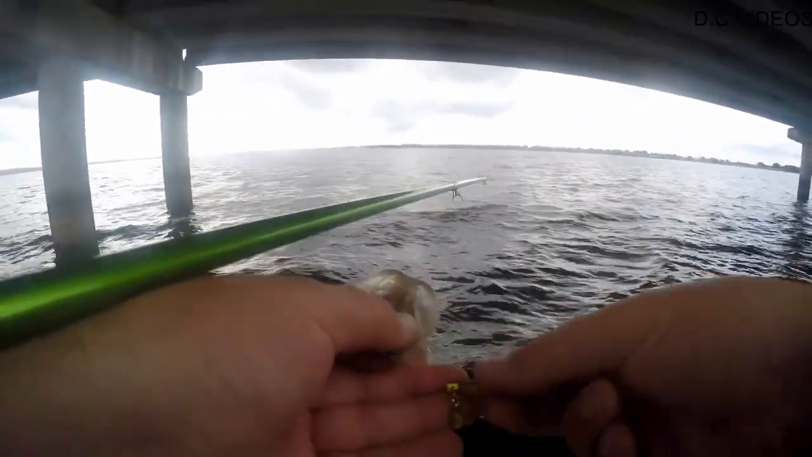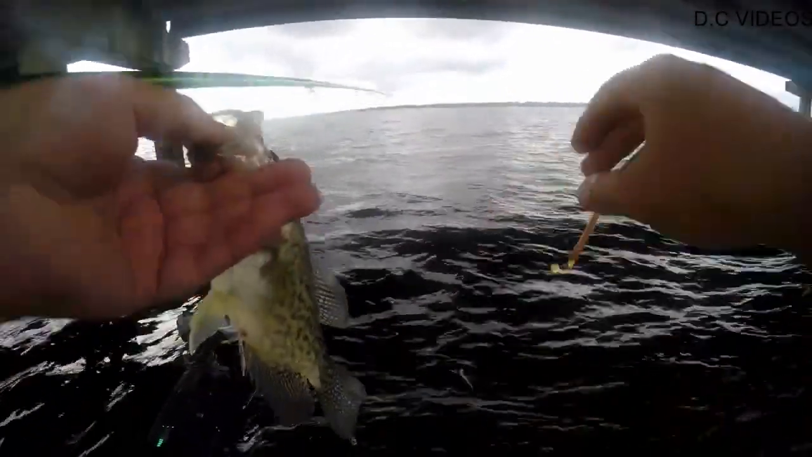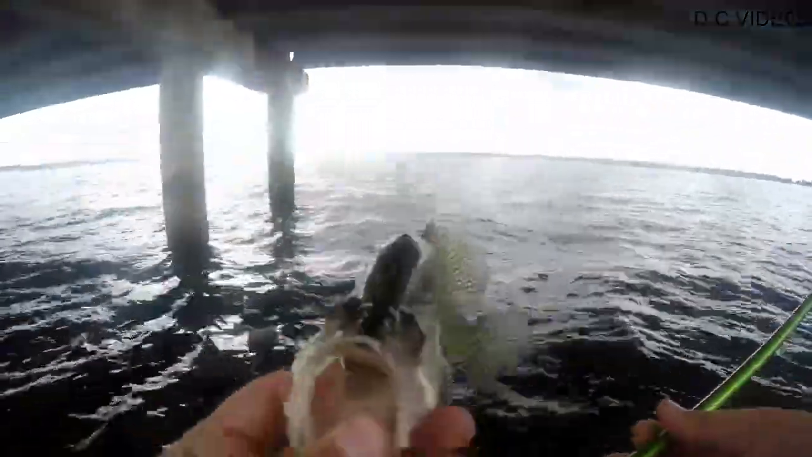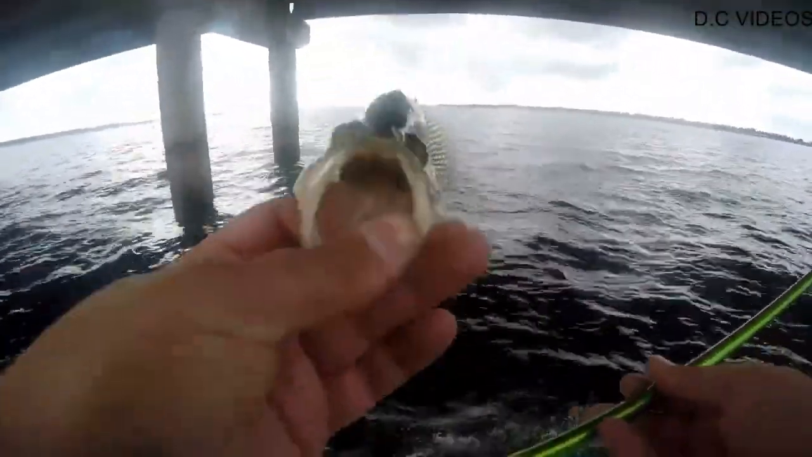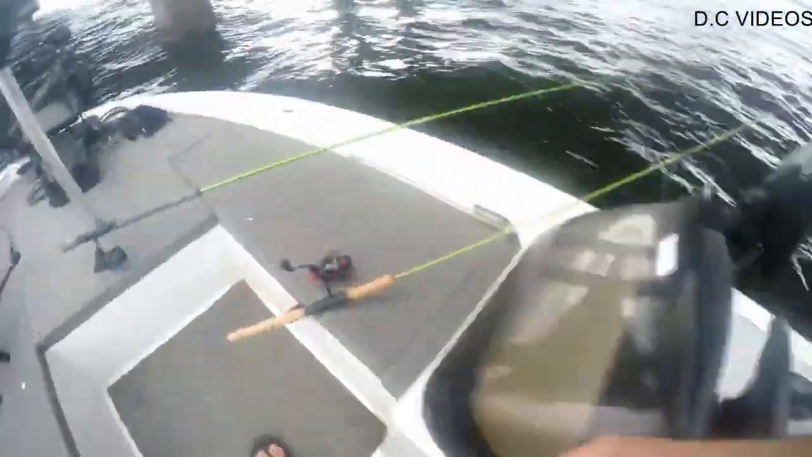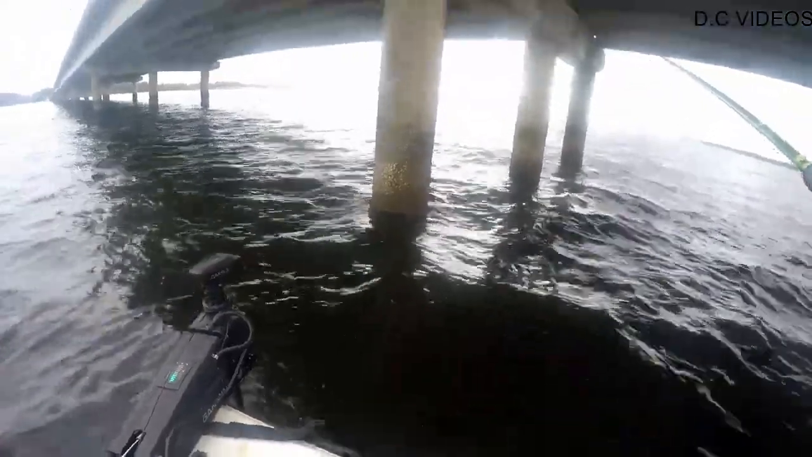And this is the Chancey's crappie candy. Little shad pattern, minnow pattern. That's a solid eater. That is my first Mohawk. That's awesome. Throw him in the live well real quick. Let's get back in there because there's more fish to be caught.